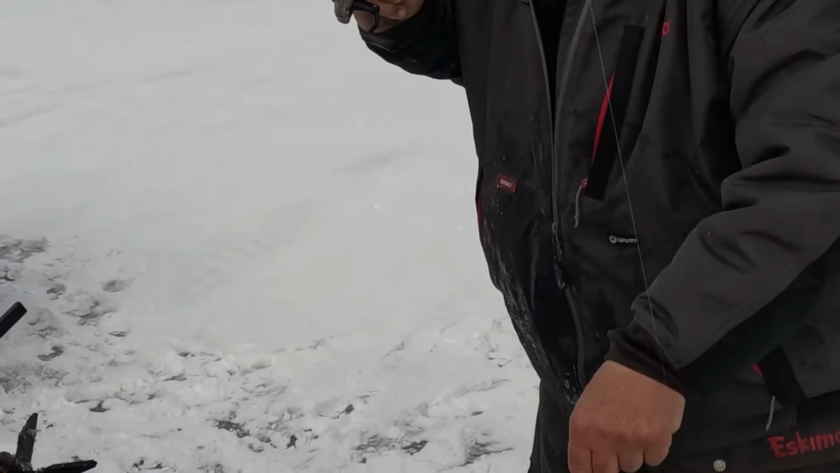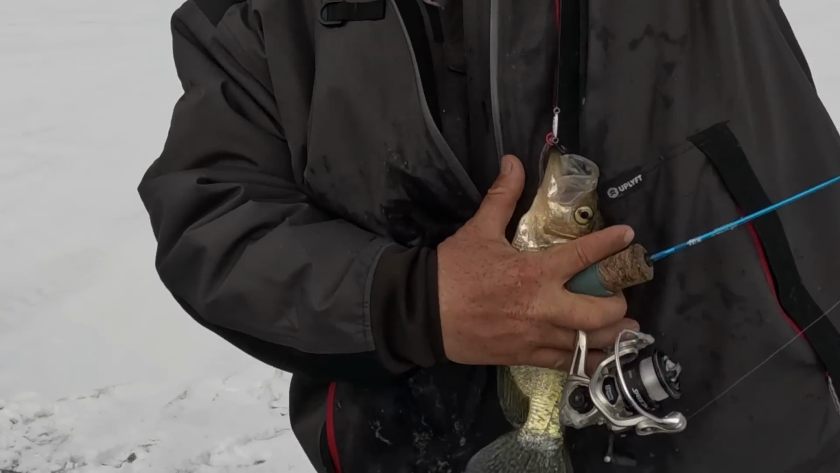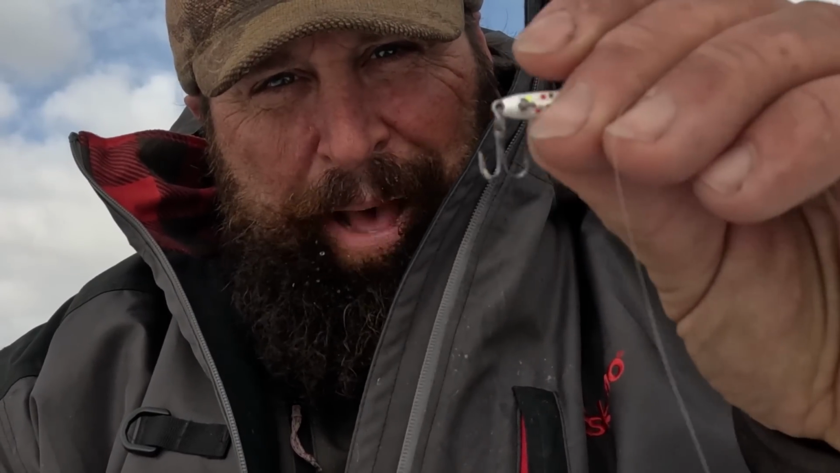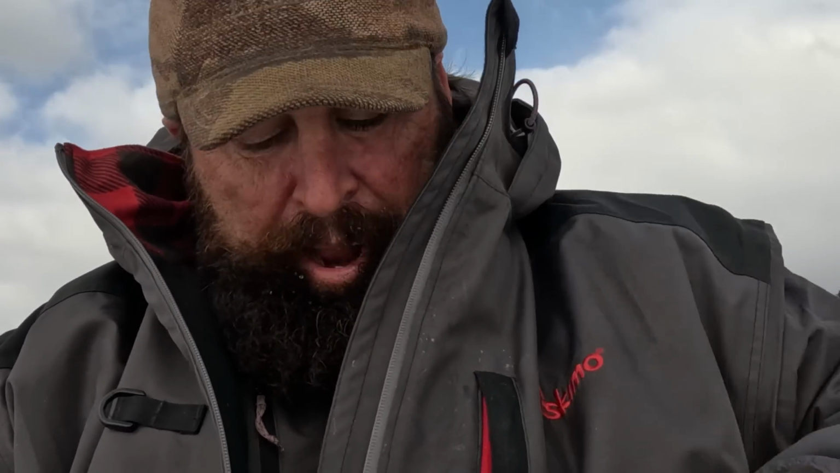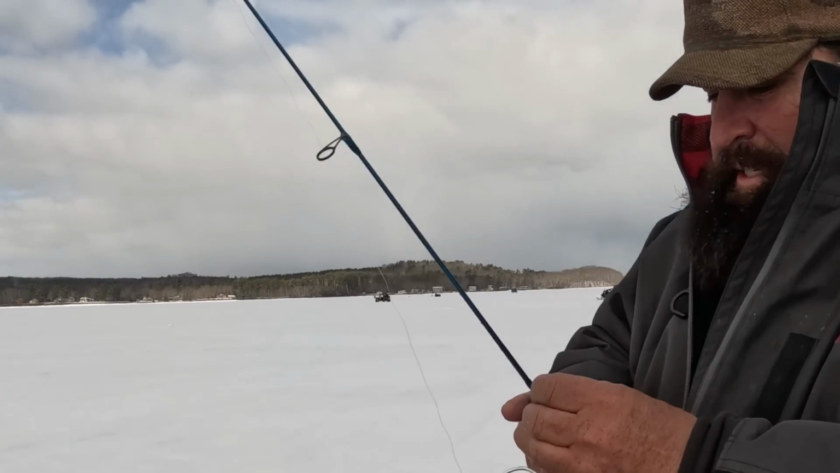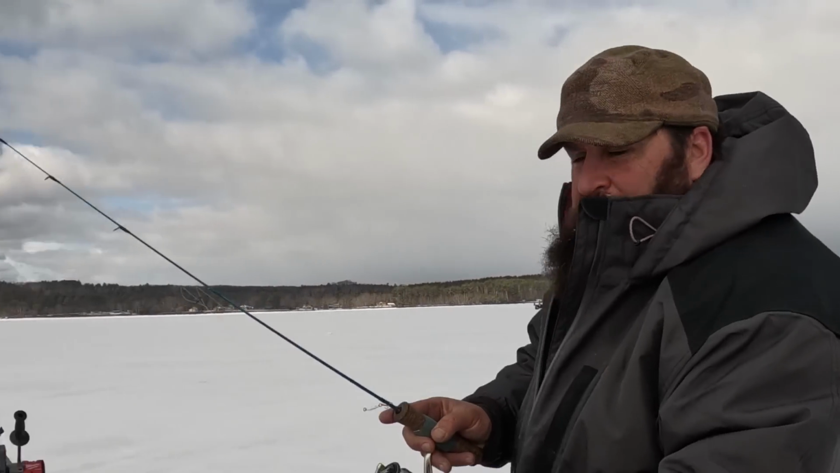That one's a little guy. So there's the rattle master. That one's in Wonder Bread color. I'll show you that. It's just a cast master with a little rattle in it. They call it a rattle master. And it's Wonder Bread. It also glows, which is pretty sweet at night or at dusk. So I've been using that to catch most of these fish.